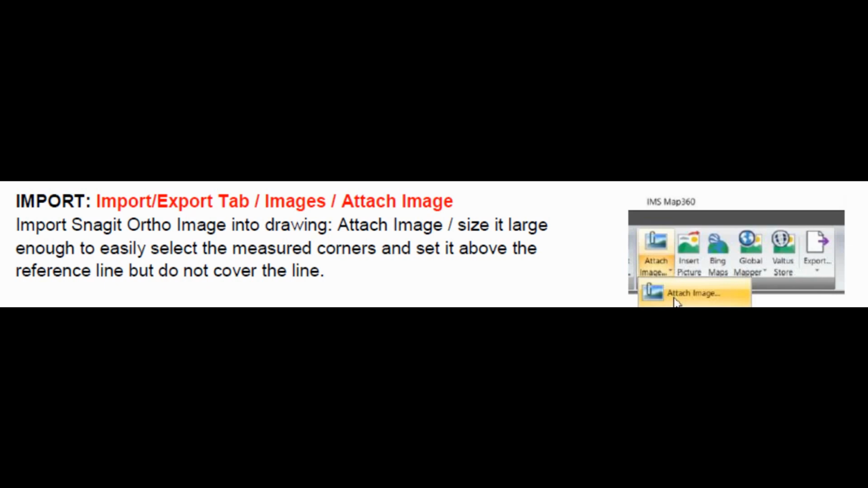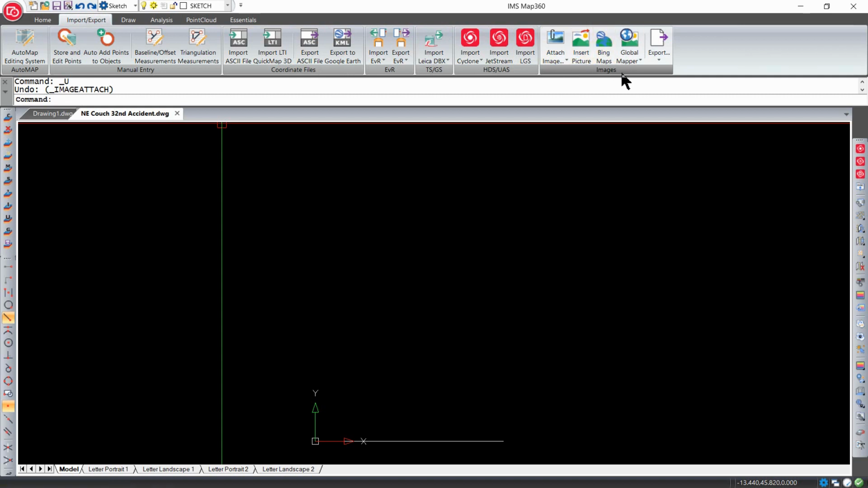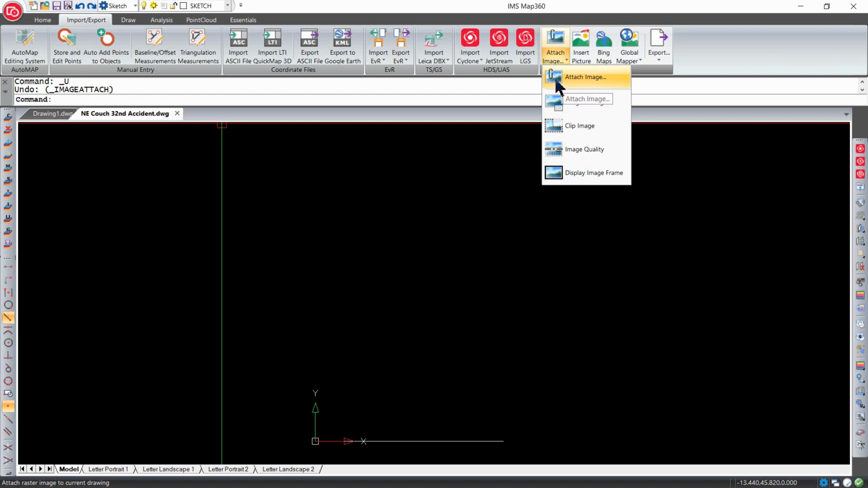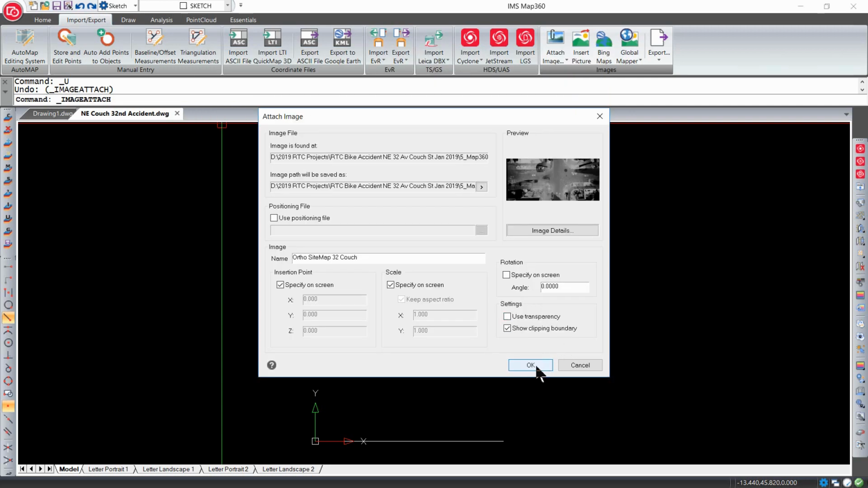We have 2 layers. The reference line's in. We have a layer ready to put an image on it, and we need to attach an image. We're going to go to the Import Export tab, Images, and Attach Image. So we need to go and get an image and align it. Import Export tab. Slide off to the right. Under images, we want to attach an image. We have the downward arrow that offers different opportunities, but the one with the paper clip, attach an image. We navigate to our bike accident map data there for this particular project. Select it, and we say open, and I just say okay.